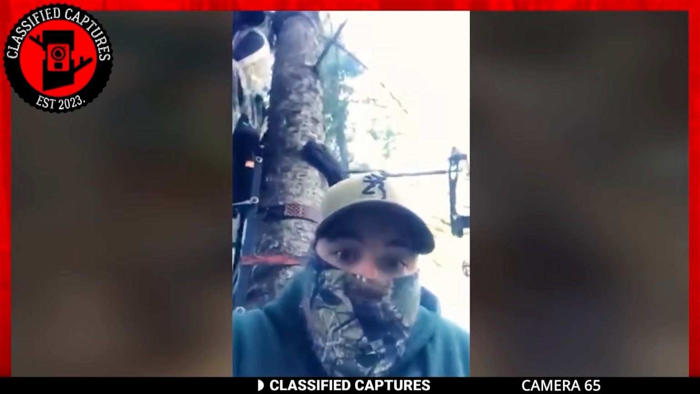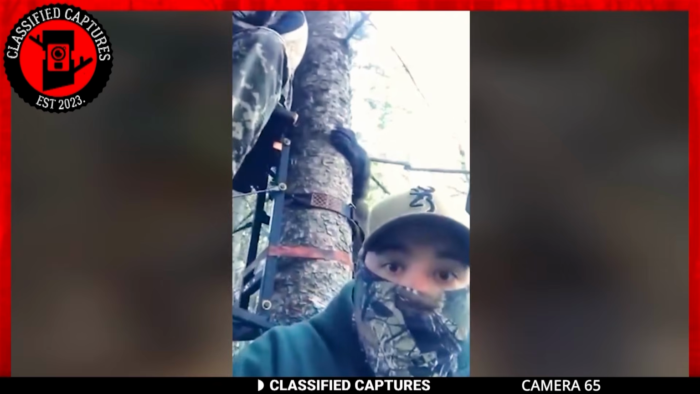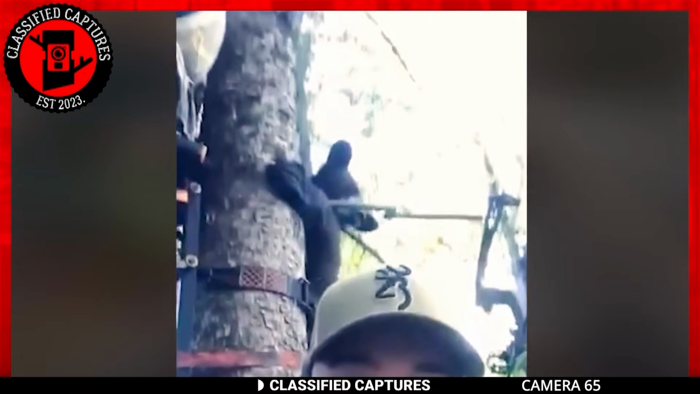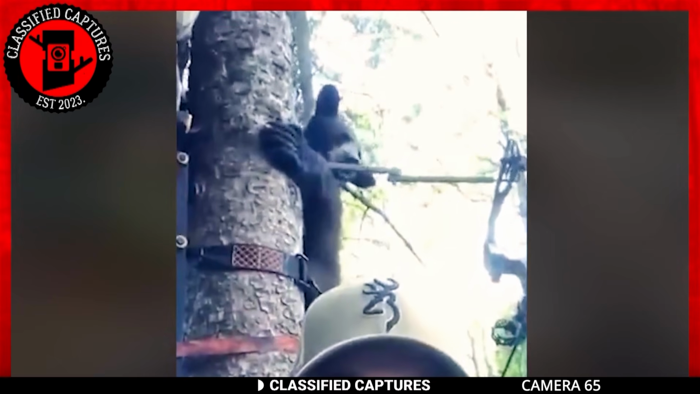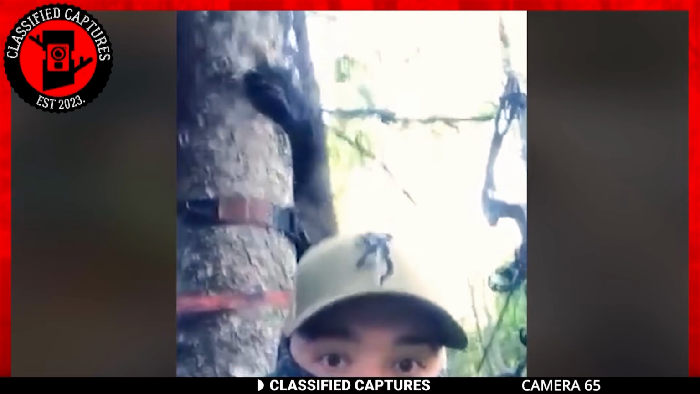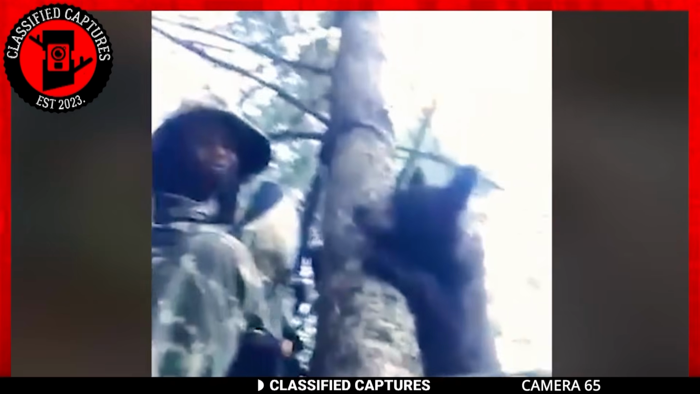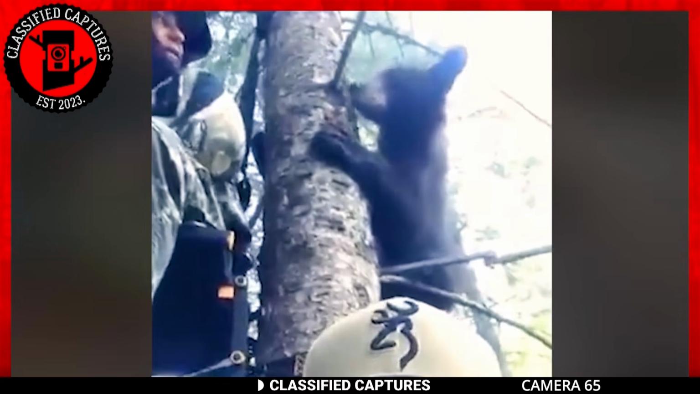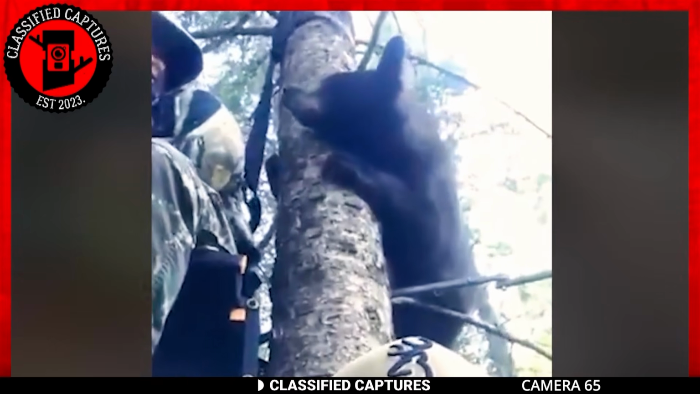Meanwhile, two explorers are securely fastened to the tree, calmly watching the spectacle unfold. One bear ventures remarkably close to the man, while the other secures a presumably safe position. The curiosity of the first bear is evident as it tries to comprehend how these humans are perched in the tree without adopting a similar awkward stance.